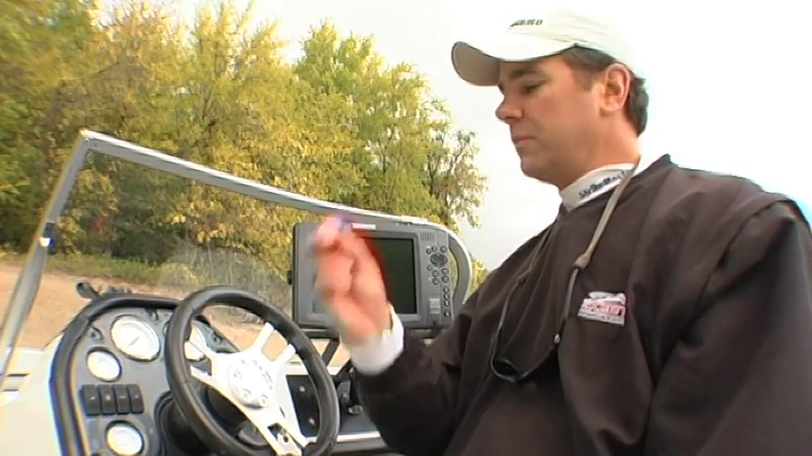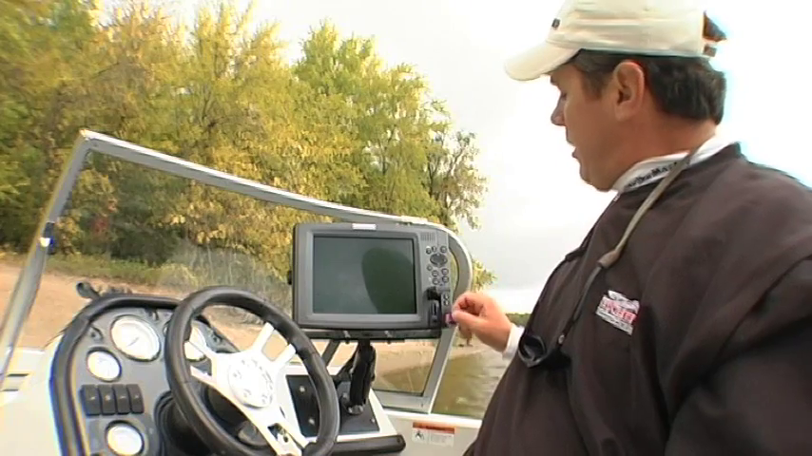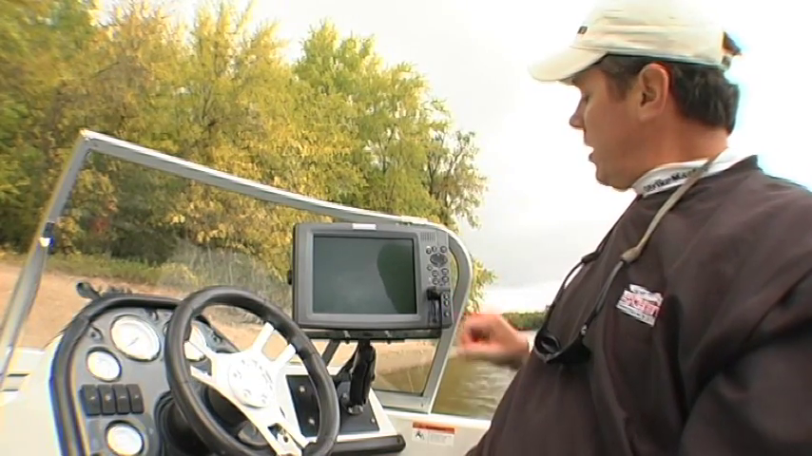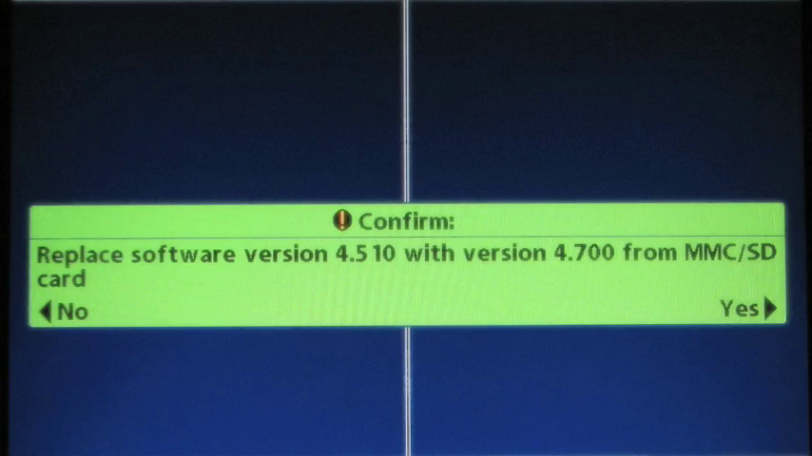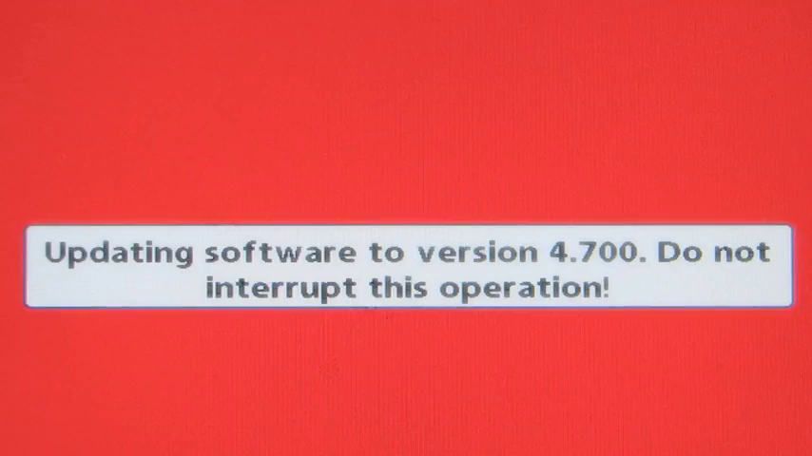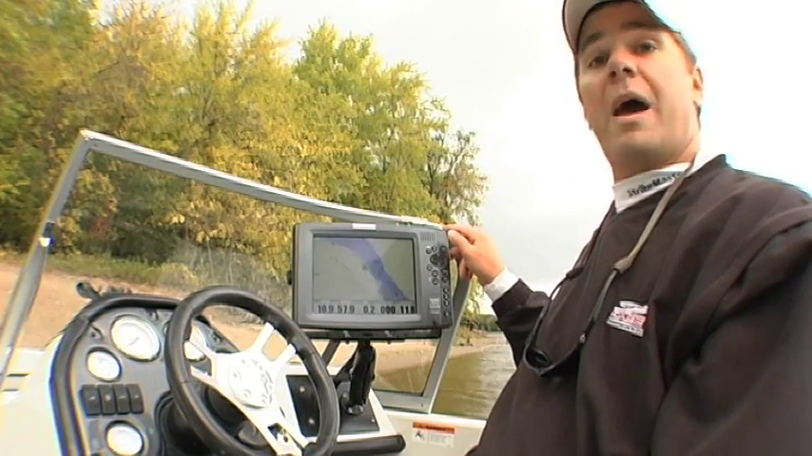And to do that, you load the update on a blank SD card, turn the power off on your unit, place the SD card in your Humminbird 1197, and power the unit up. And what you're going to see is a notice that asks you to accept or decline that software update. You're going to want to accept that. These installations take place very quickly. It doesn't take very long at all. As you can see, after that quick little update, this Humminbird is now Lakemaster compatible.